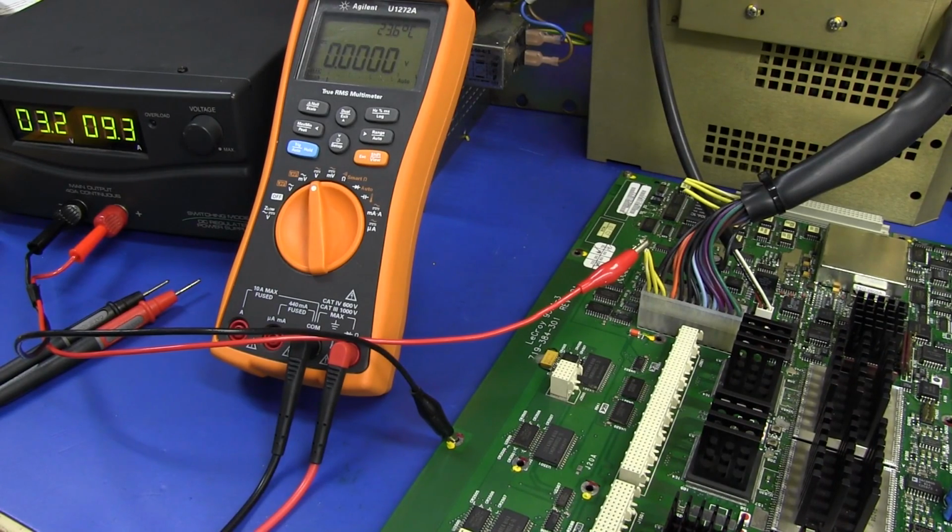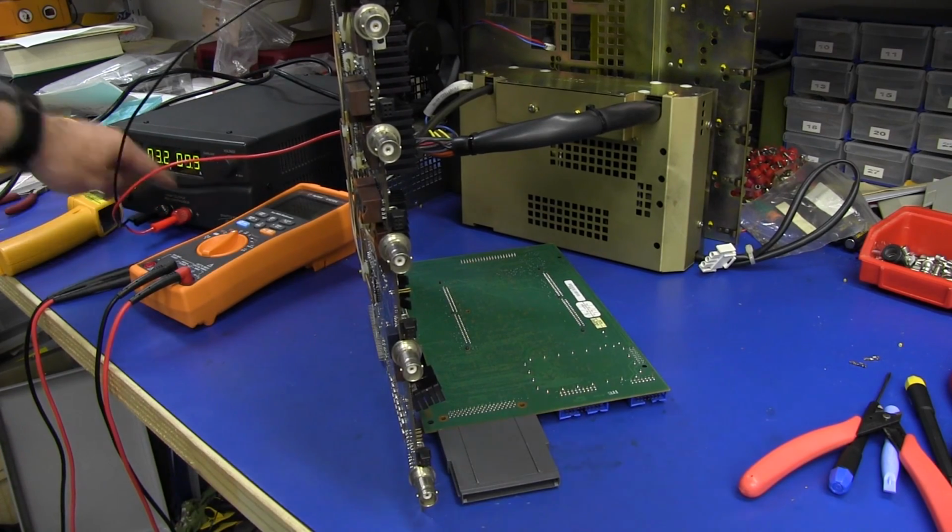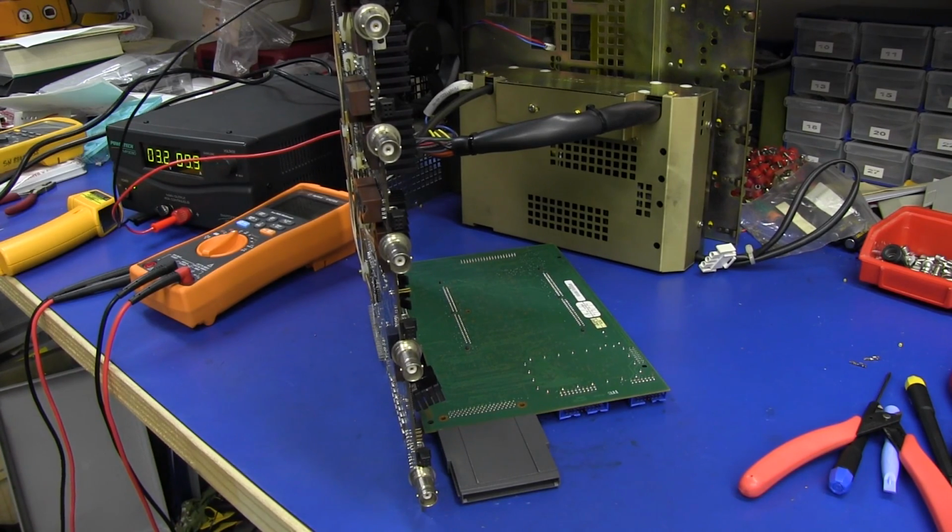And he also said, as I said before, that it's over an ohm when you actually measure it with a multimeter. So there is definitely a short on this board. No doubt about it. Don't want to hear any more. And just to be doubly sure, yes, I've plugged in the processor board here, and yes, we're still drawing 10 amps on the 3.3 volt rail.